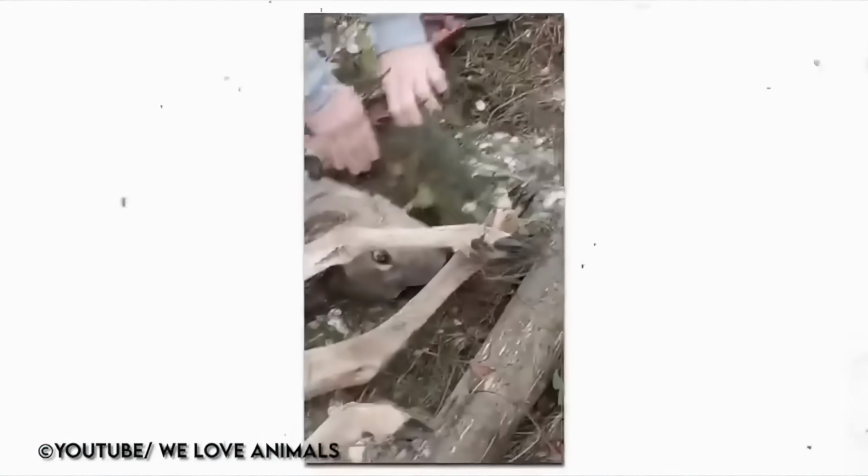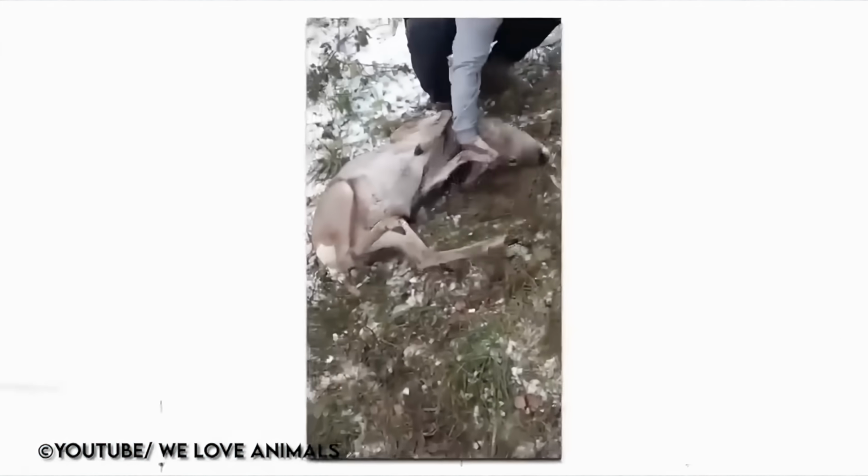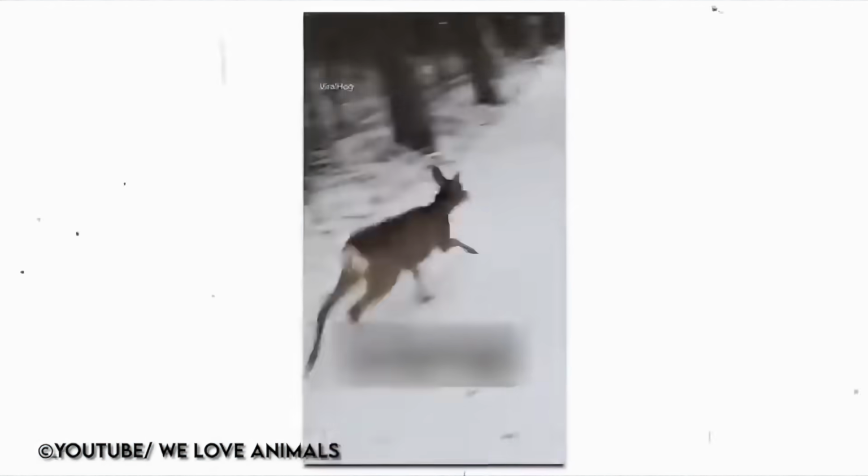One man begins to cut her loose. Even when she's free, she doesn't move. The man notices her neck is twisted in such a way, but eventually, when she realizes these good men are here to help, she's off.